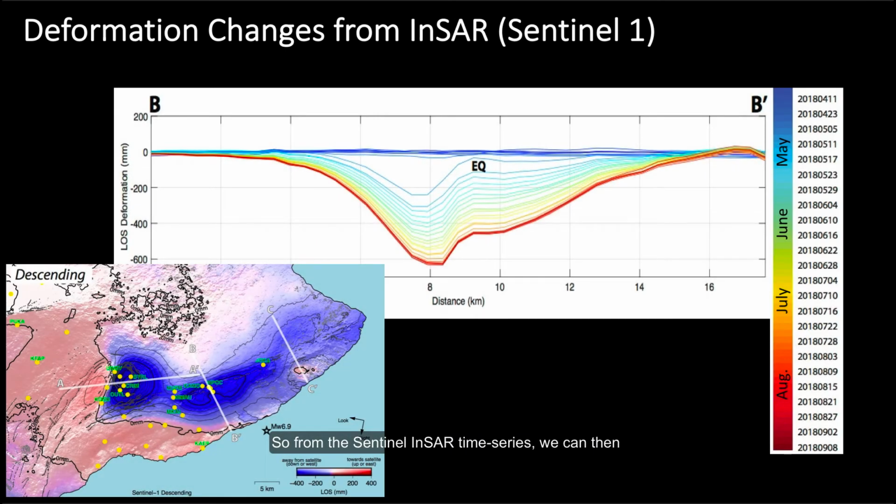So from the Sentinel InSAR time series, we can then extract deformation profiles through time as we see here. This is a plot across the transect marked BB prime in the map that goes across the East Rift Zone, where displacement across the rift is colored in time with displacement in May in cyan, June is green, July is yellows to oranges, and August is red.